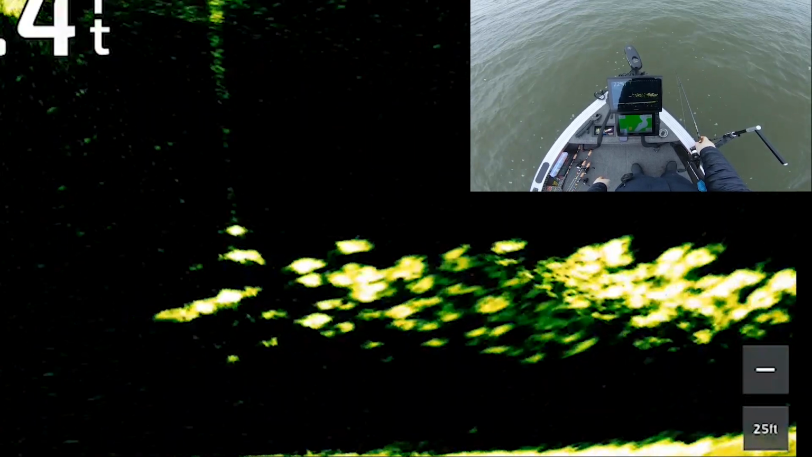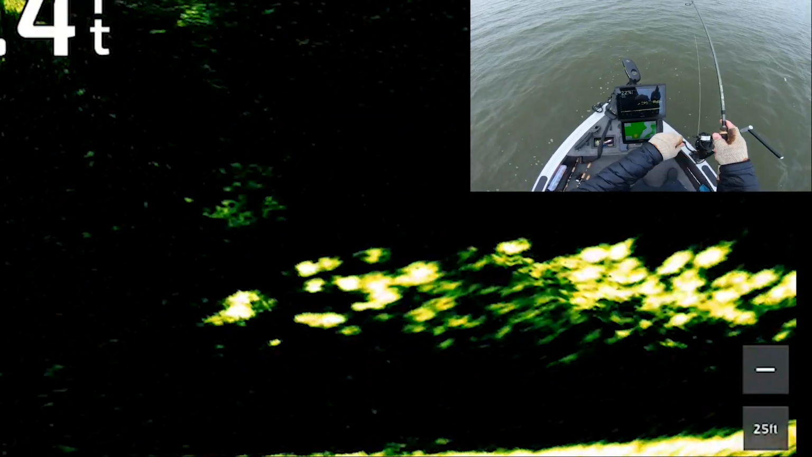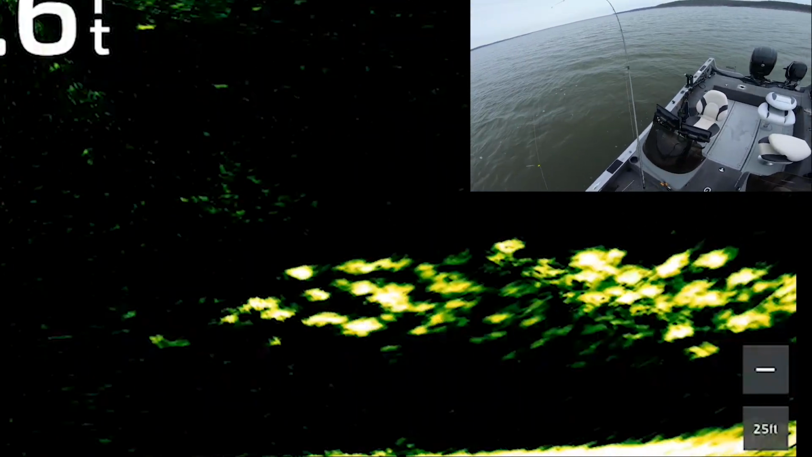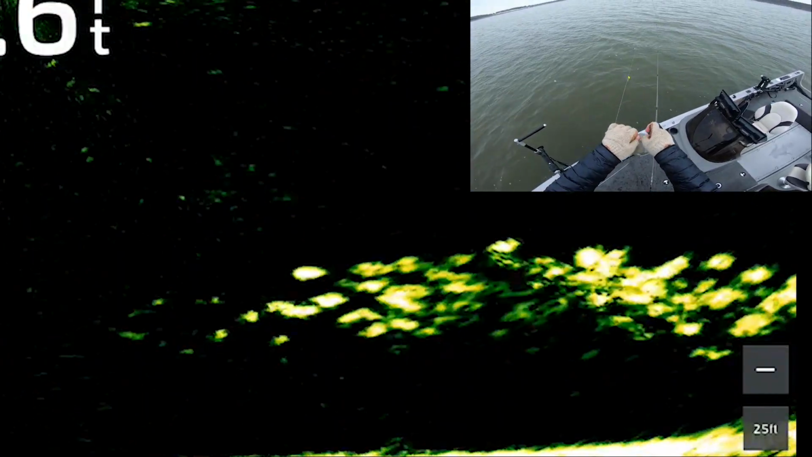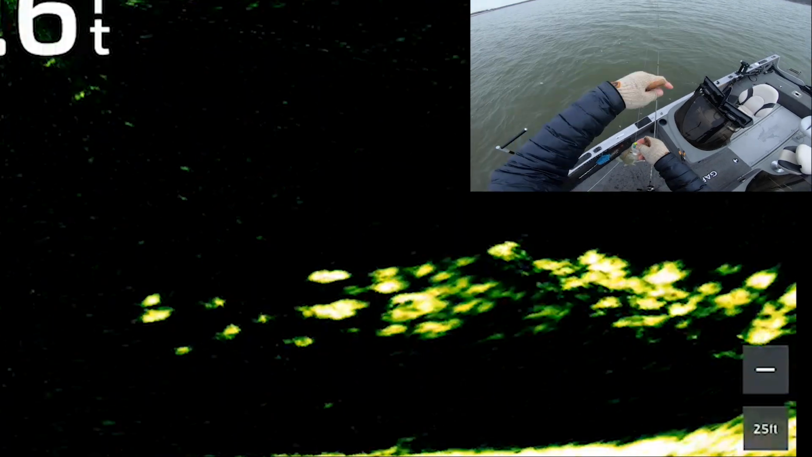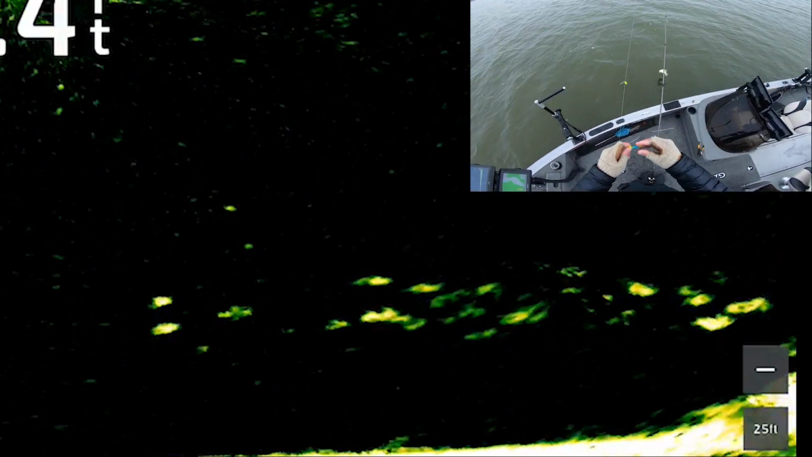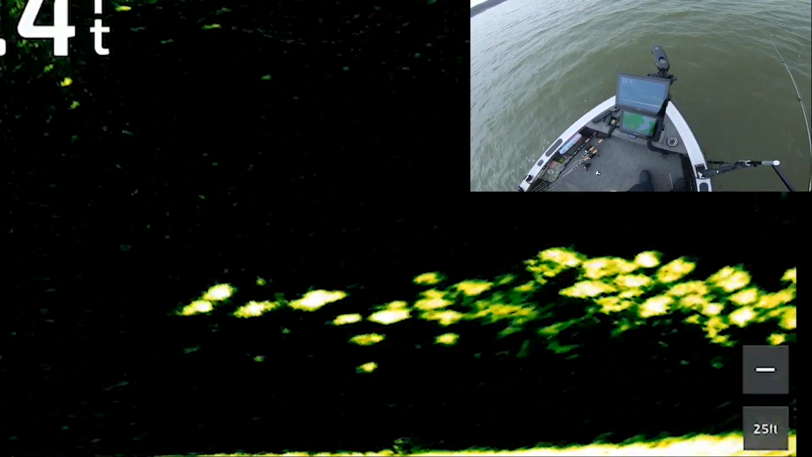Let them come up and get it. Boop! Too easy. I am so glad that I came back out today. There's only one other boat out here, and it's one of my previous clients, Whit. He's all the way down there, and we're just railing them.